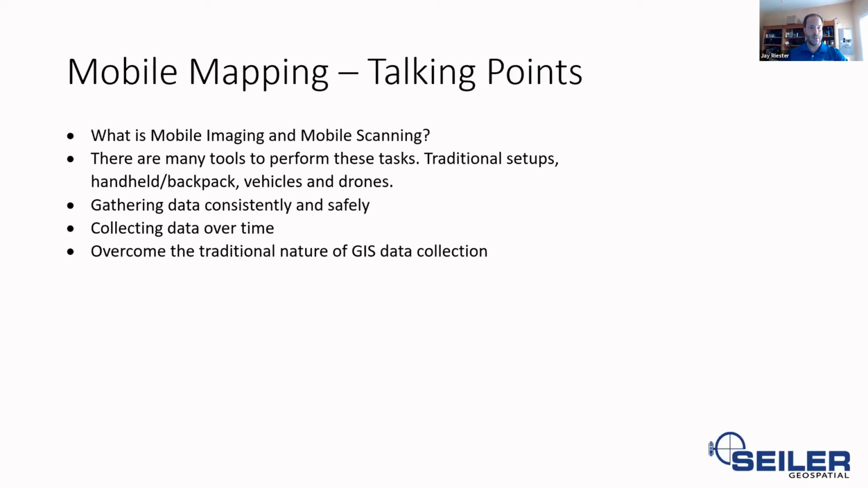So some other talking points here. So what is mobile imaging and mobile scanning, which we'll get into? There are many tools to perform this task. There's traditional setups, of course, your traditional survey, setting up the tripod, you got a 2-man crew, which can be costly. And now you got 2 people in harm's way. Or the traditional handheld or backpack, like most of us have probably experienced, whether even it's just our phones these days out there. The problem is when you're staring down at your phone and you're walking, there's usually traffic that's involved, or you got other people coming up and down the sidewalk that you may be bumping into, and someone's going to get injured. I've seen it happen quite a bit.